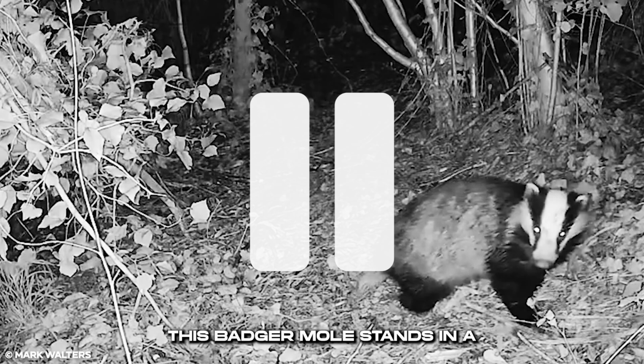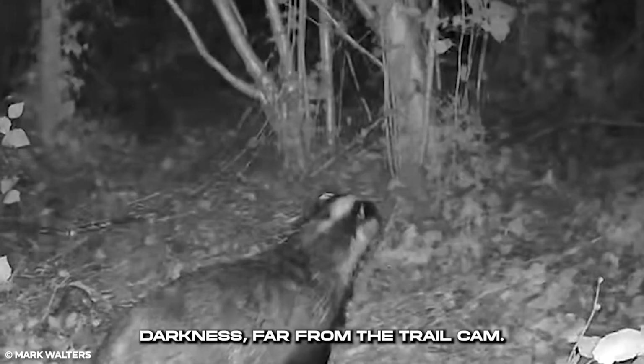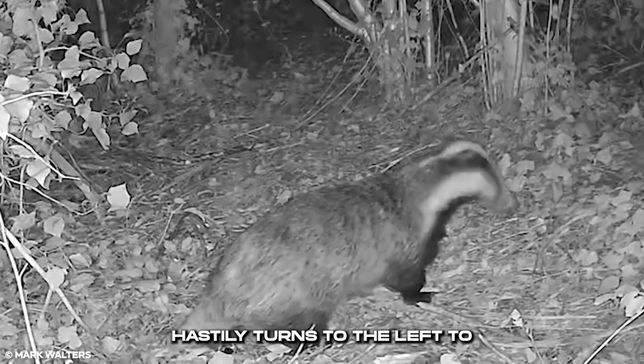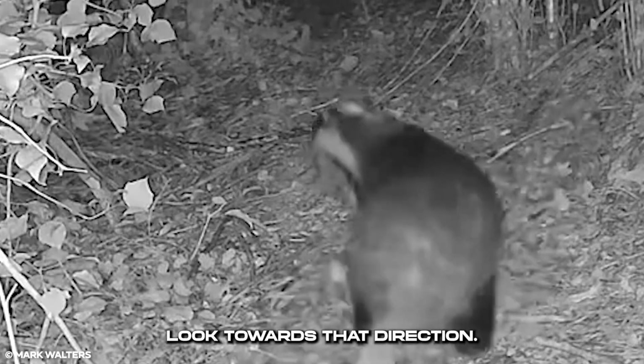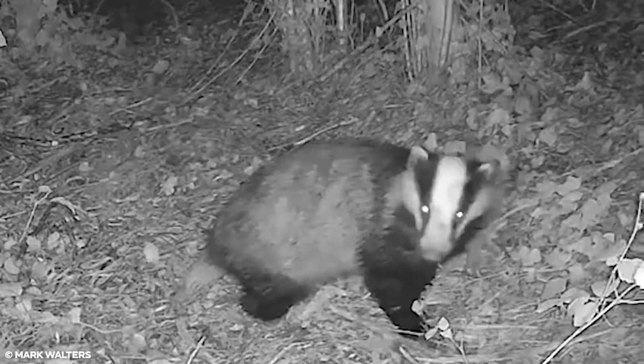This badger mole stands in a spot in a clearing in the woods. The mole is hesitant to go into the darkness, far from the trail cam. It looks to the right, then hastily turns to the left to look towards that direction. The animal is on edge about something out there.